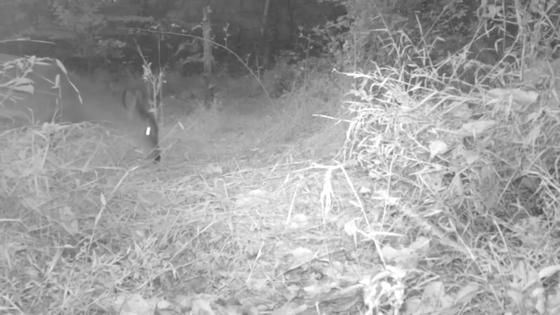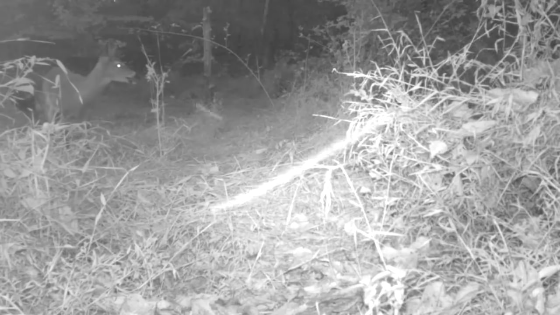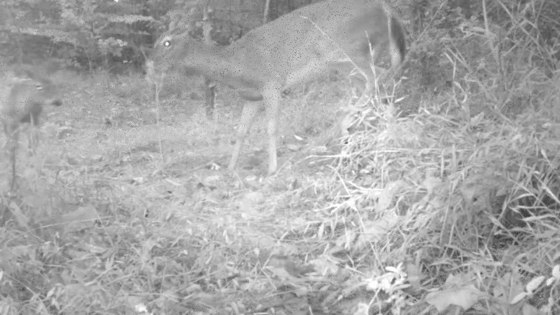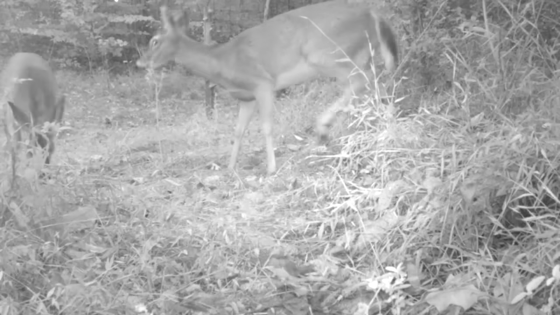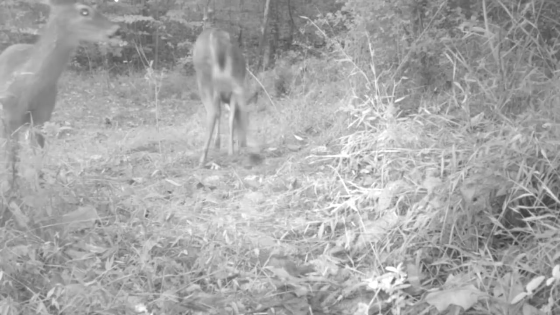Come dawn, they're still here if the coyotes ain't run them off. Grass is still green, but it ain't going to be green long. Enjoying herself.